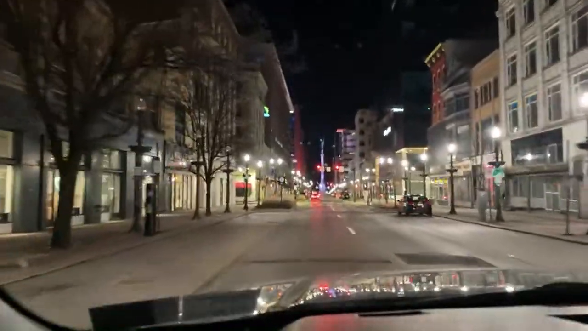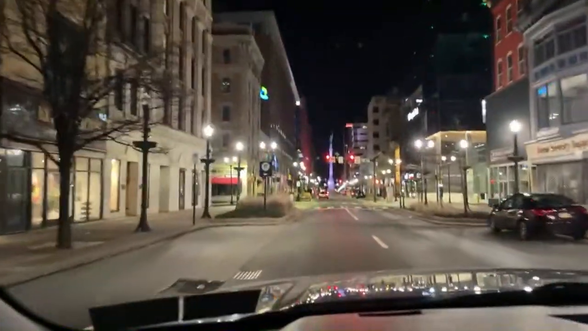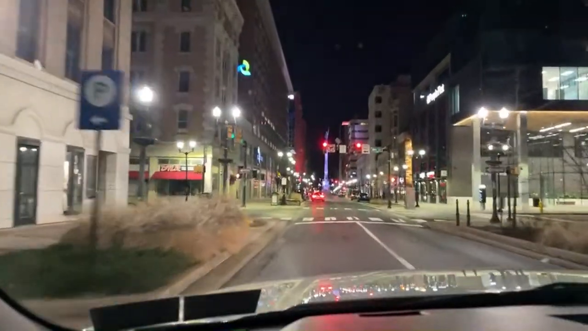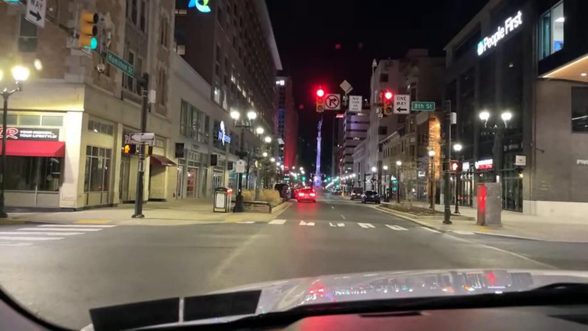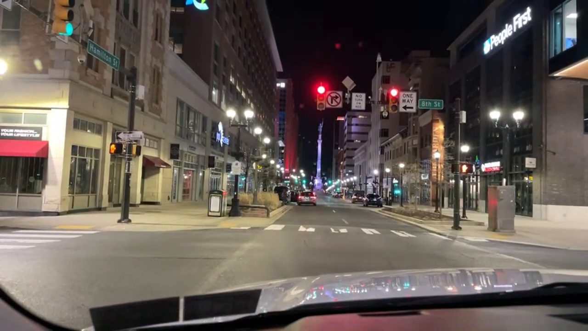So the downtown just continues to build and build and build. It's like it's going through urban renewal. There's a lot of stuff happening here. The city does not look anything like what it did 10 years ago, guys. It does not look anything like it did 10 years ago.